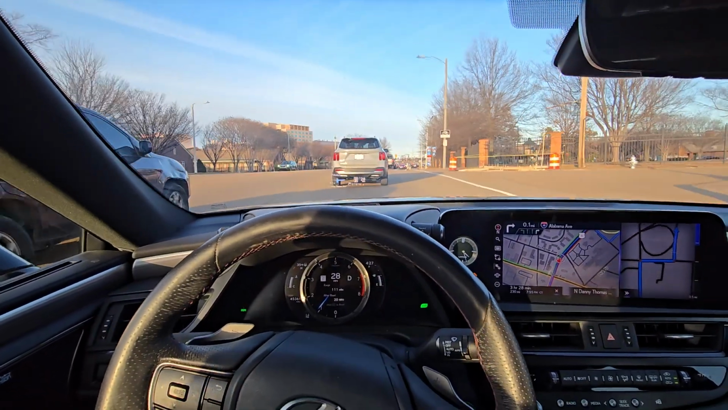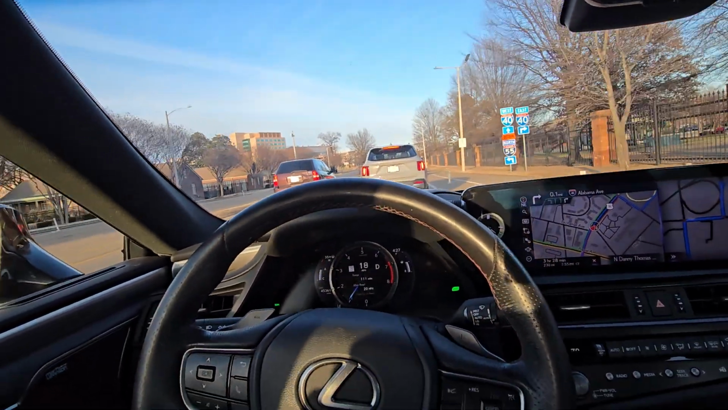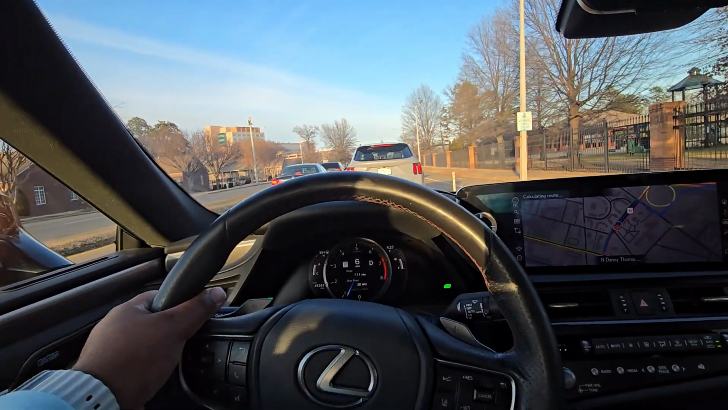I don't know if you see the heads up, but it shows on the heads up and right there on the dash. So no matter where you looking, it's saying, hey, directions are here.